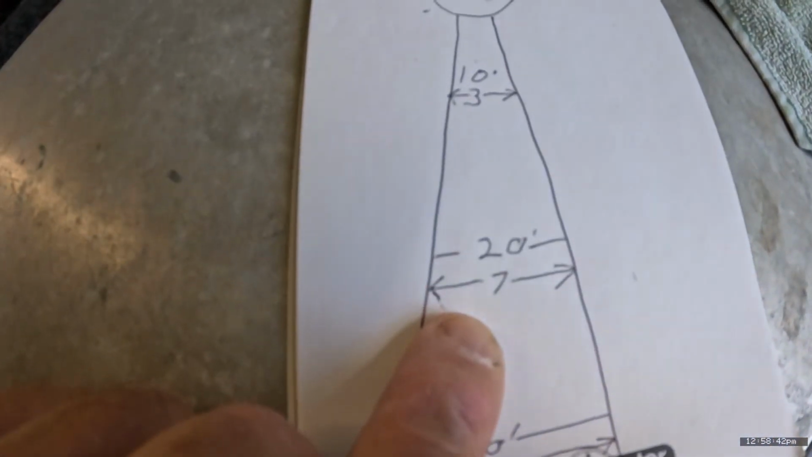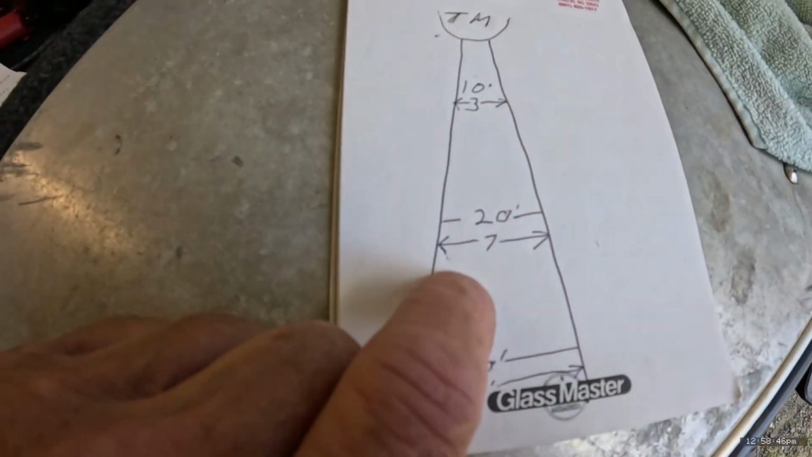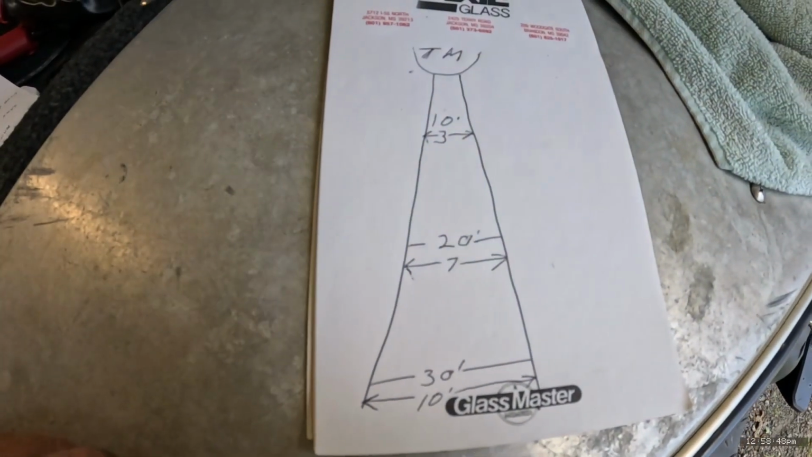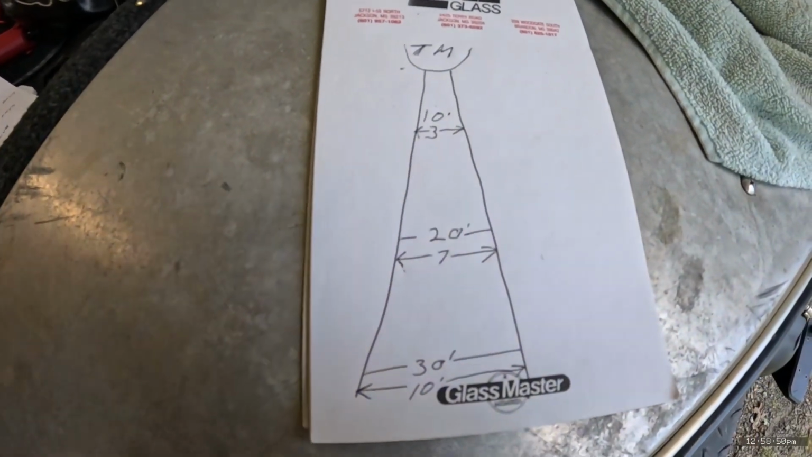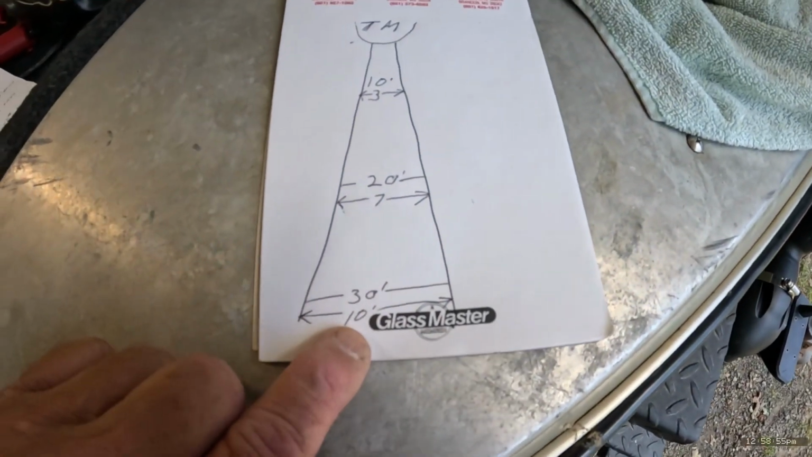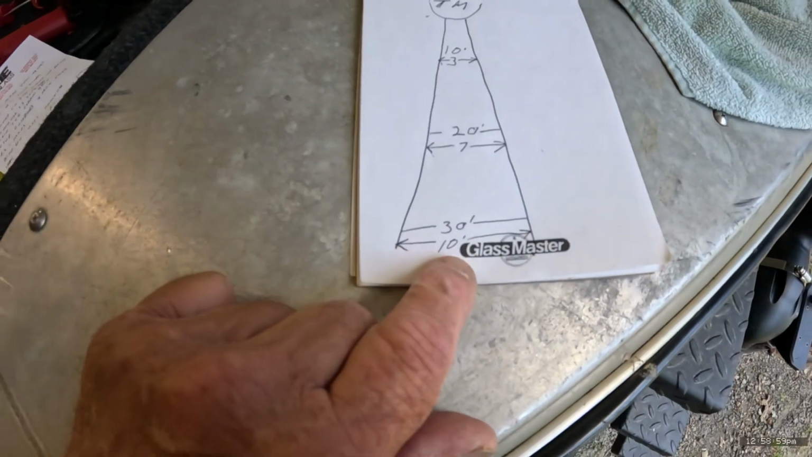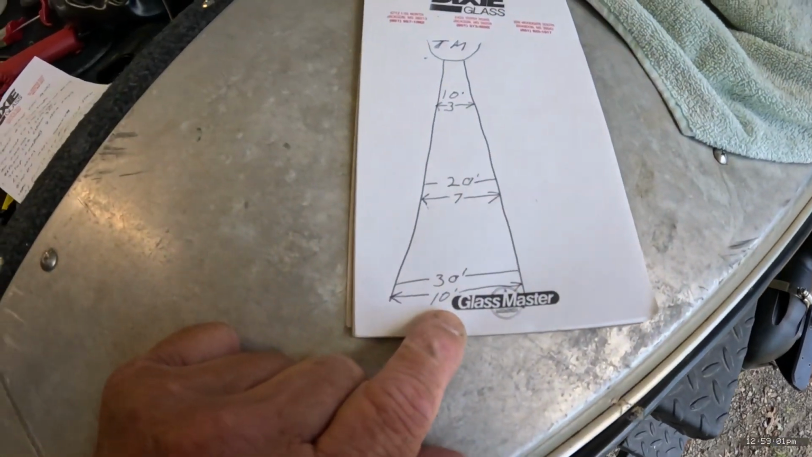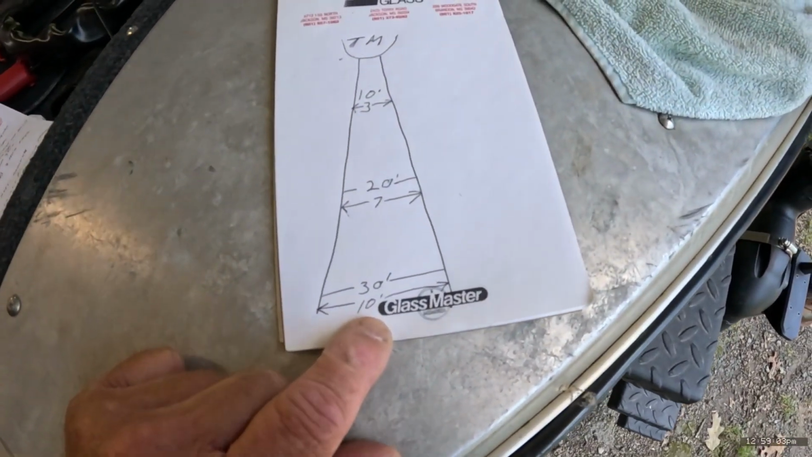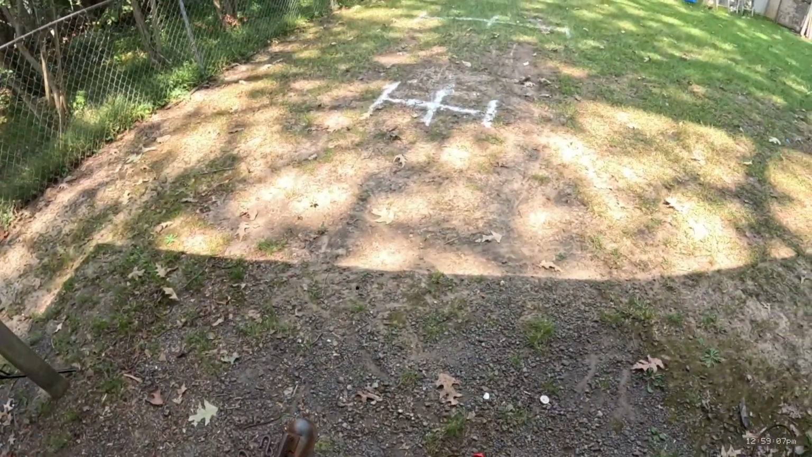Let me get down to where you can see. You'll see 7 feet, and that means 3.5 feet either side of center. At 30 feet, you'll see 10 feet in a 20-degree angle. That means 5 feet off center. You can only be 5 feet off at 30 feet. And let me show you out here on the ground, kind of give you an exact idea.